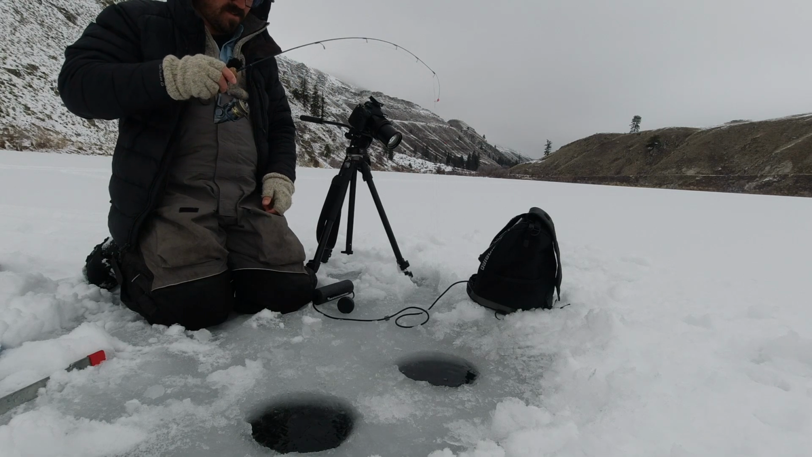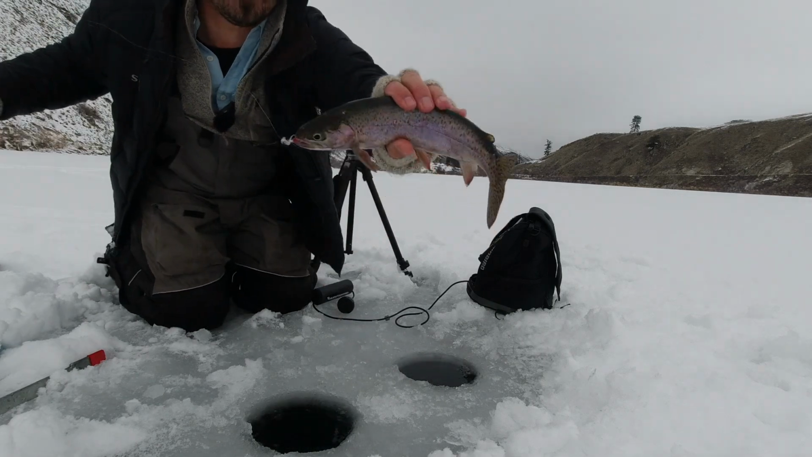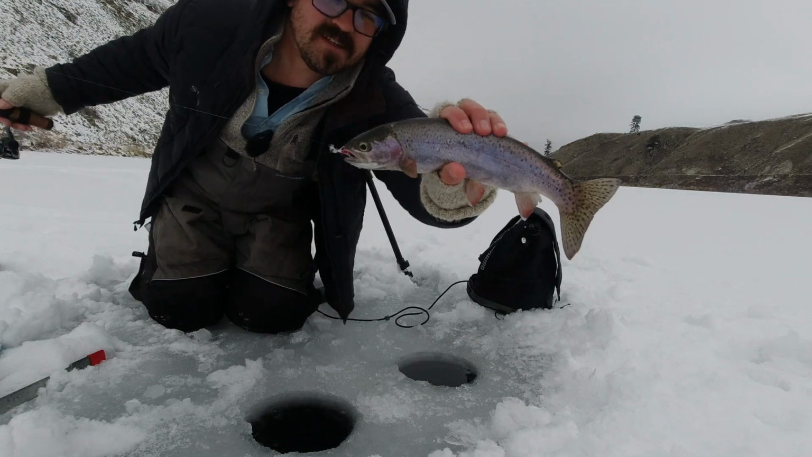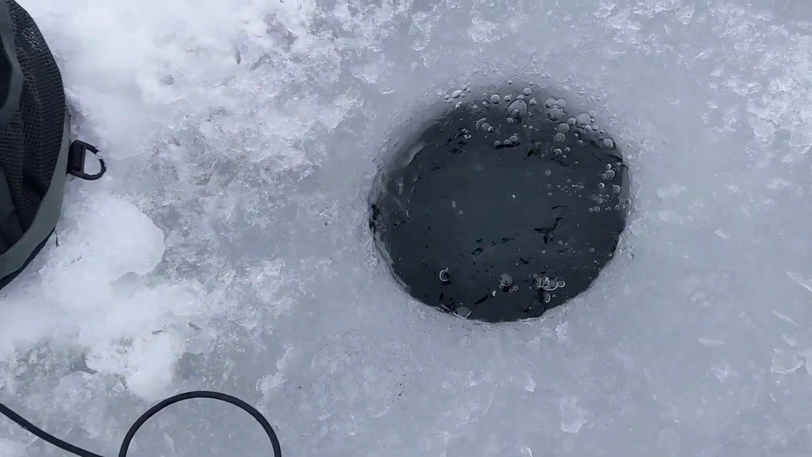Come here, Mr. Rainbow. Get your head turned up here. Beautiful fish. There we go. There you go. Nice fish. Alright, back into the water he goes.